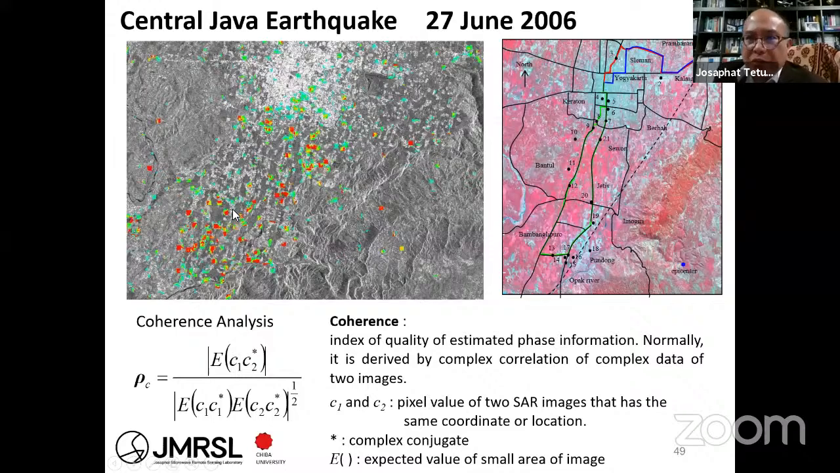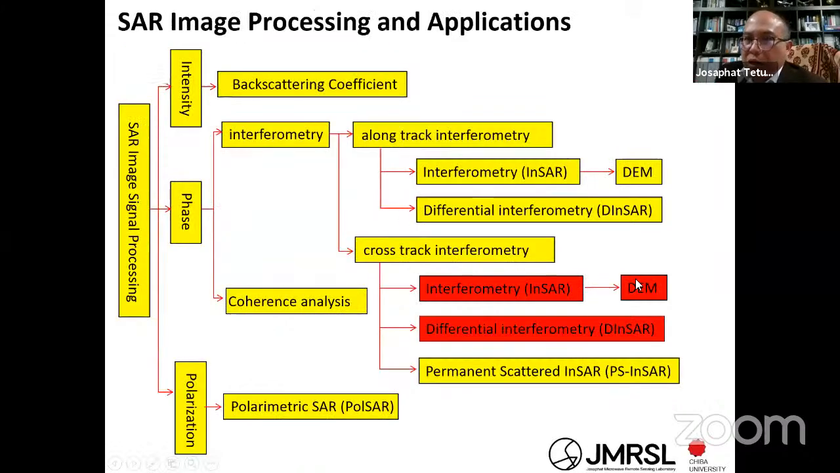Next, the phase information. Phase information, for example, here from the interferometric. Interferometric can be along track and cross track. If you have two platforms, for example two aircraft or two UAVs or two satellites moving, transmitting and receiving together, you can use these two images to process using interferometry and derive the digital elevation model, or DEM.